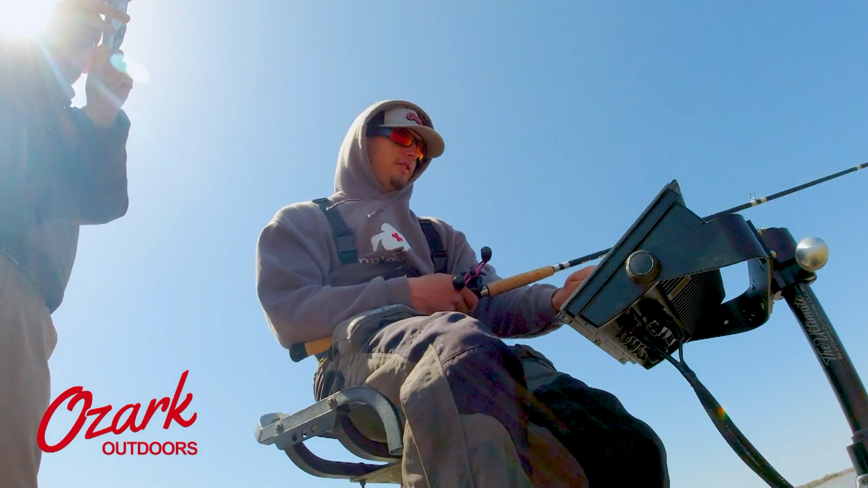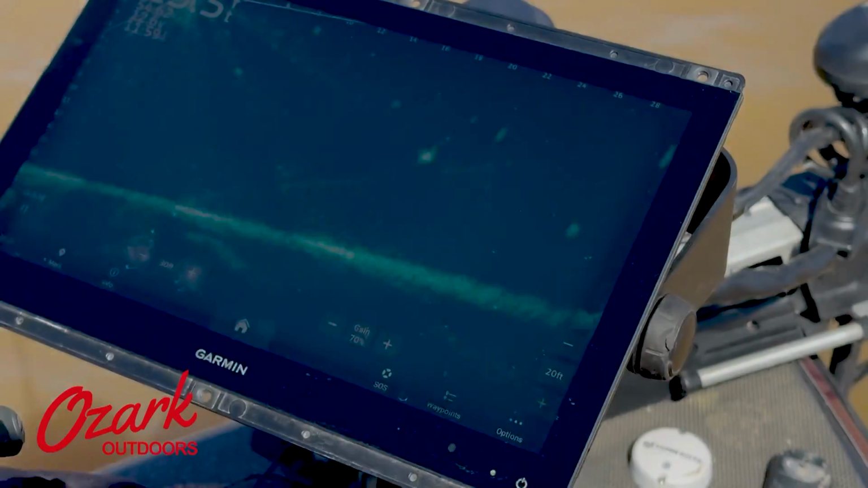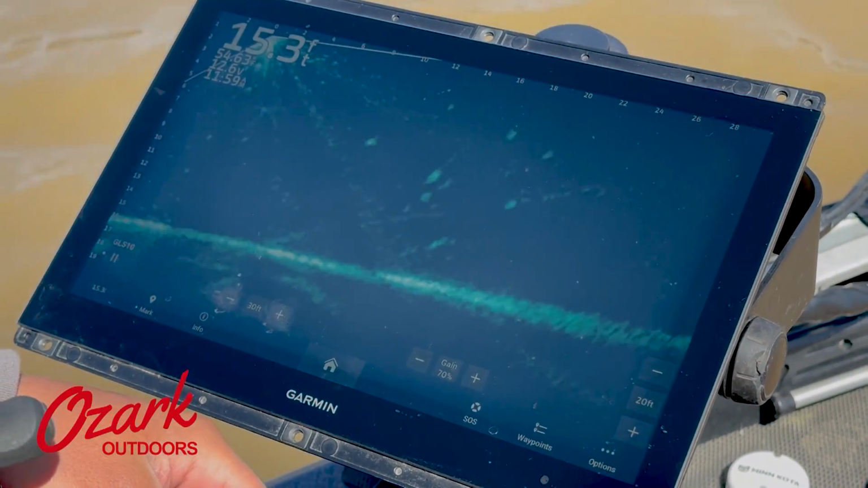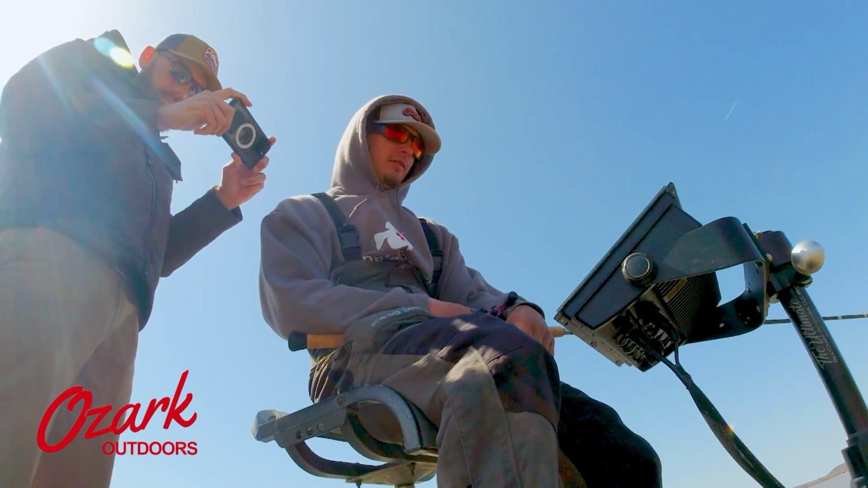So I was looking at this fish right here at distance, but as I get up to it, it's moving around a lot. It's got its head slightly pointed down. It's hard to see right there, but this would definitely be another white bass. That crappie throws a very, very distinct image.